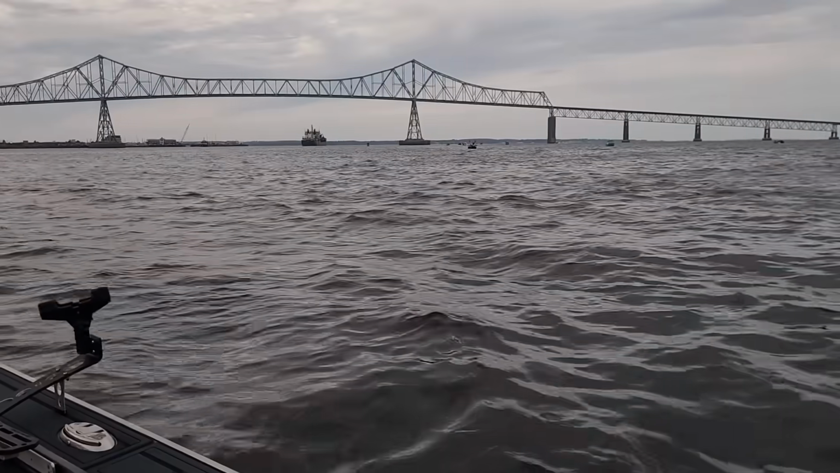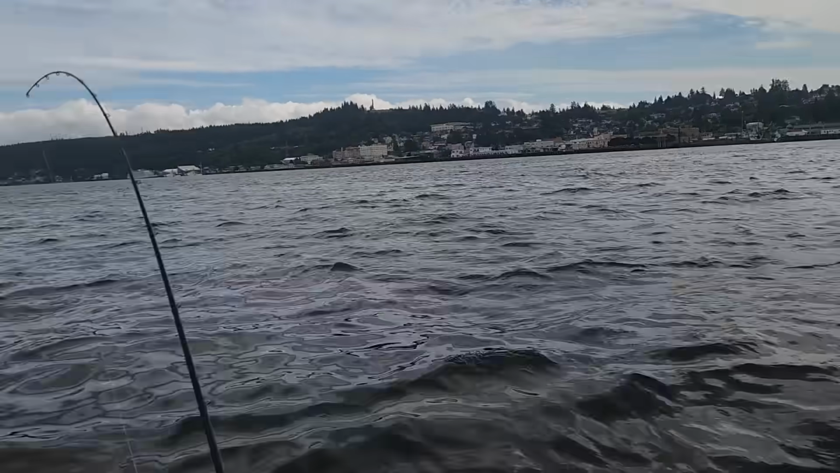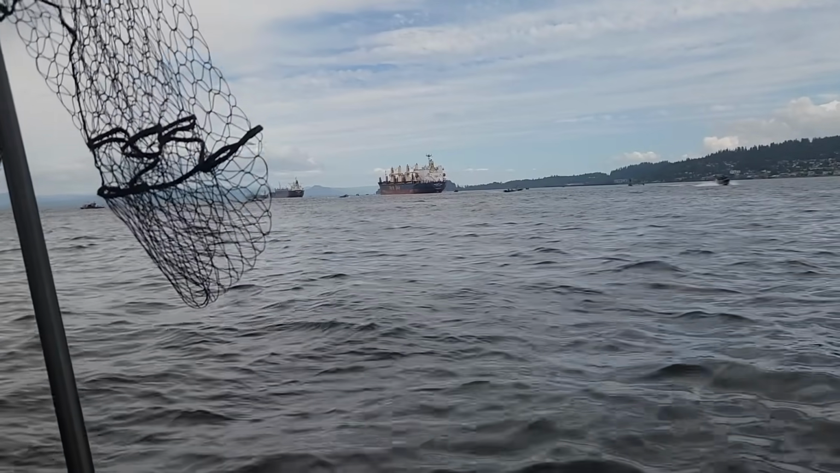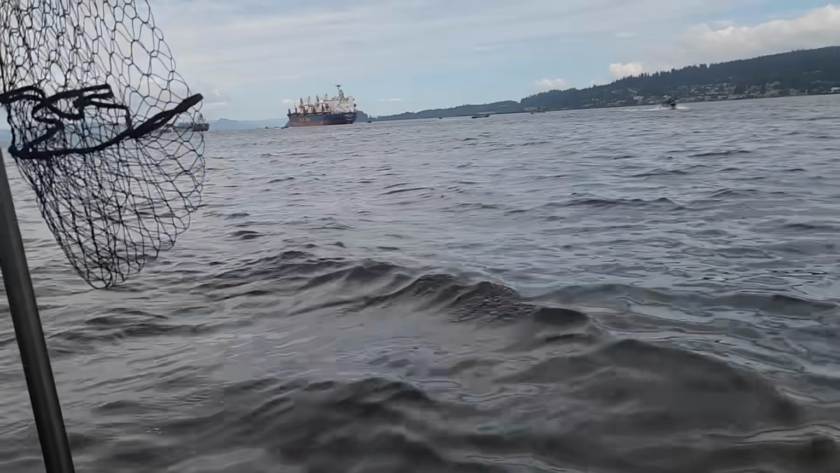A couple of boats are out doing the troll. I just got done dropping off my carcasses for the day. Those ships are just starting to come tight, just starting to spin around, starting to be outgoing tide. Yep, that's more Chinook right there. Let's see if I can see them on my other screen. I'll get to my report in just a second.